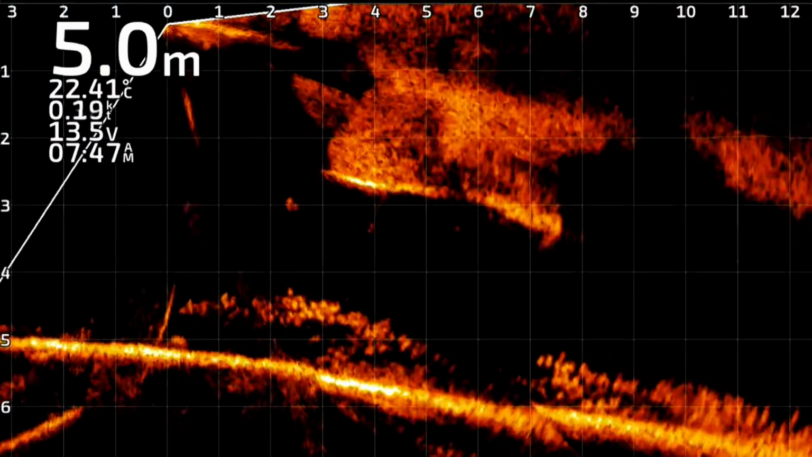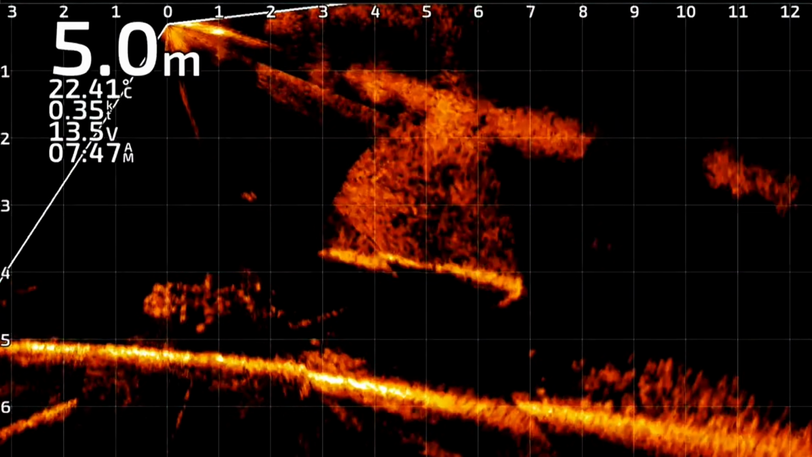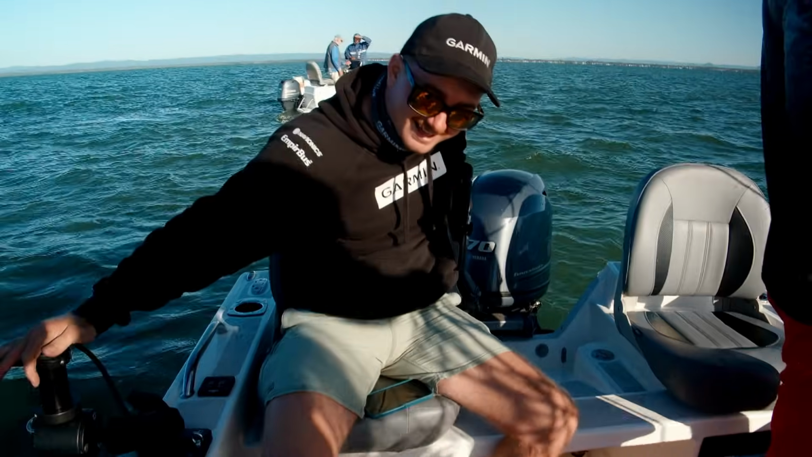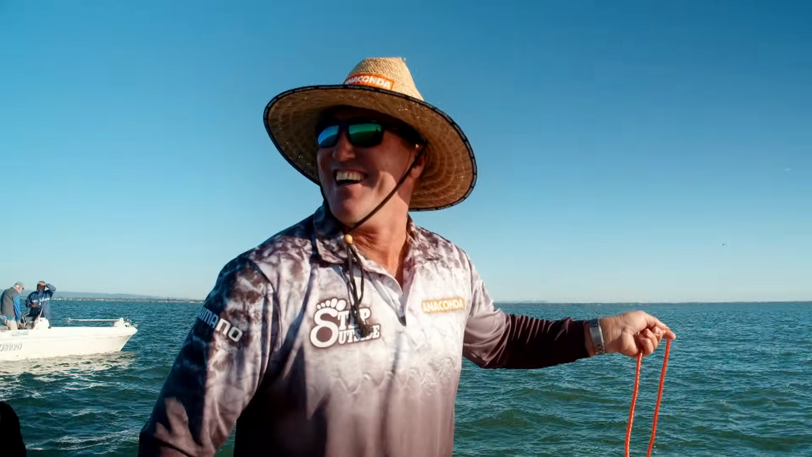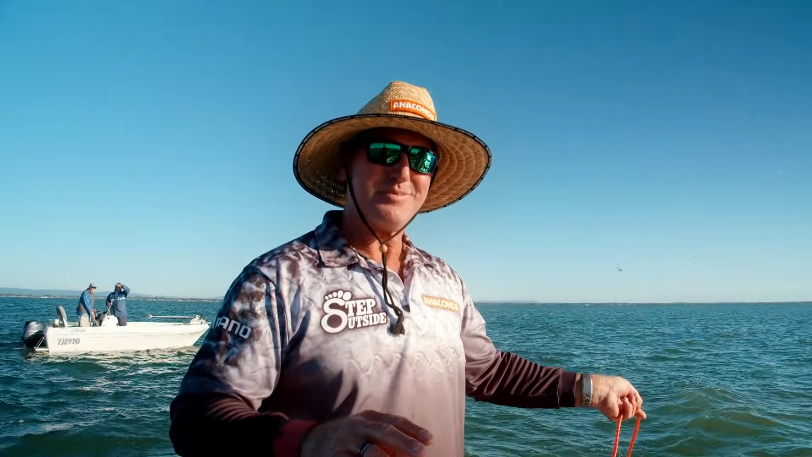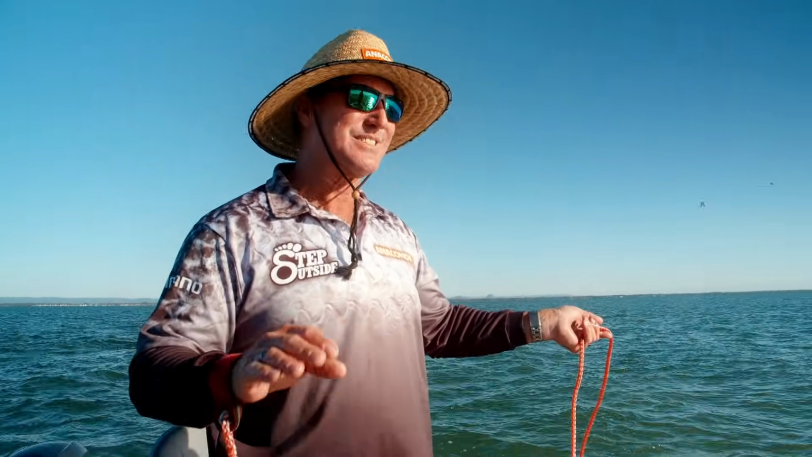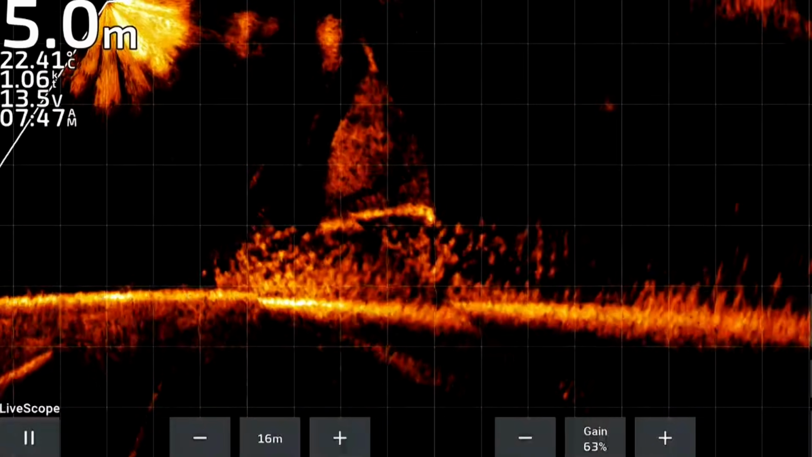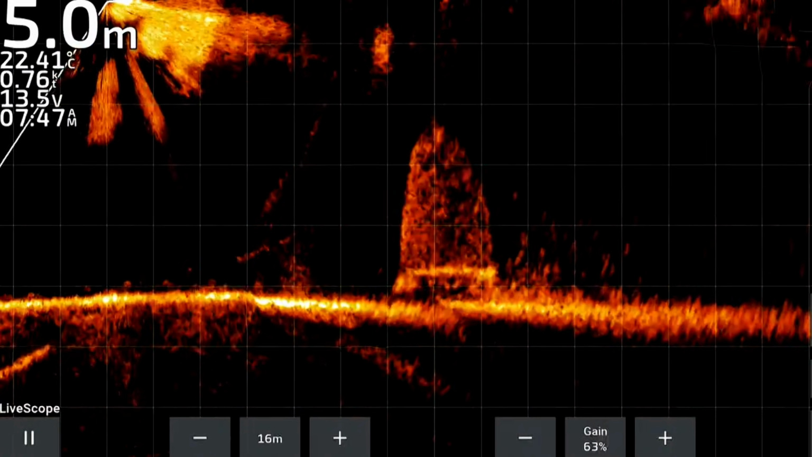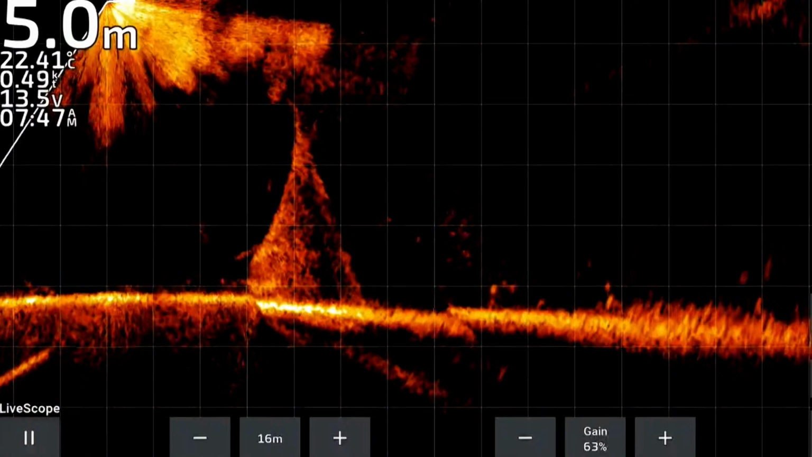Look at them go down. I can see my net. Using this LiveScope, I'm going to be honest with you, right? We love advertising product for you guys at home, but this is the bomb. We're using Pro Throw nets. They spread out like, I'm not the world's best caster, I'm getting circles. This is just nuts.